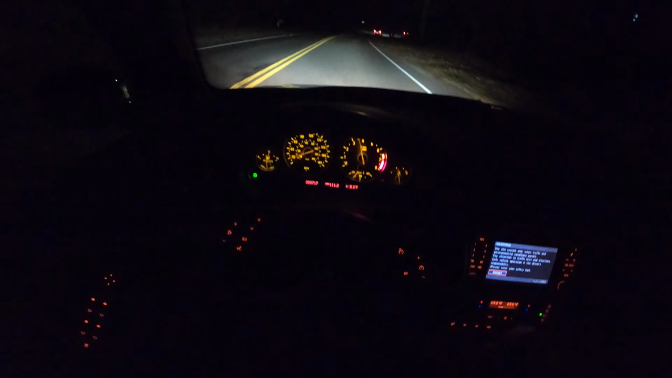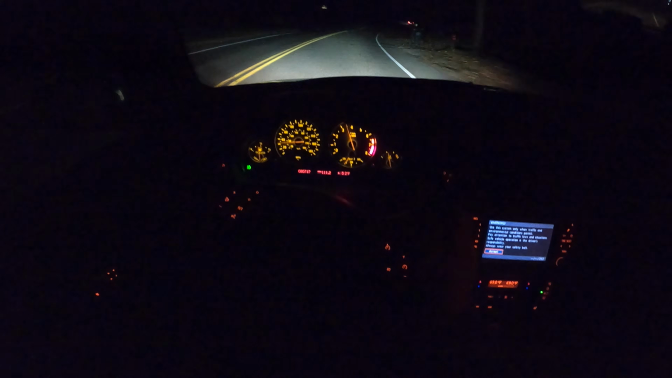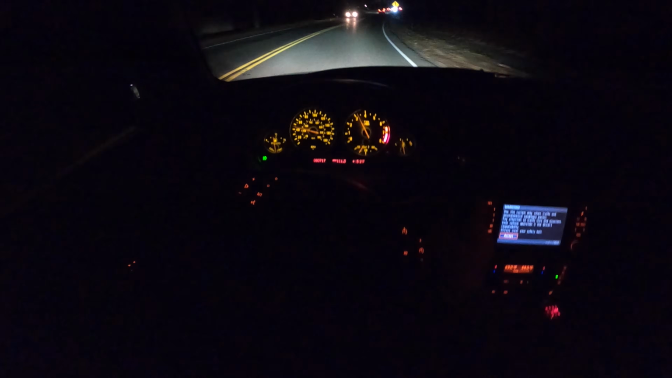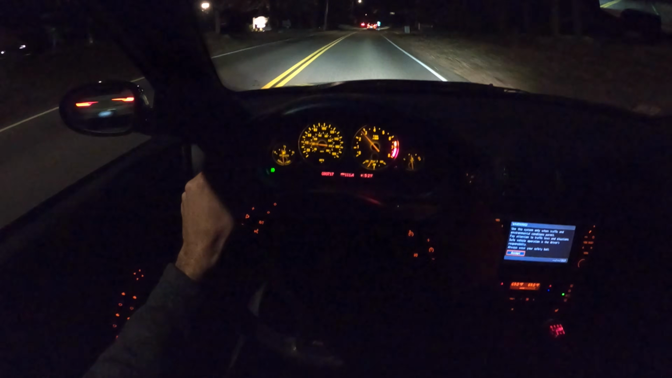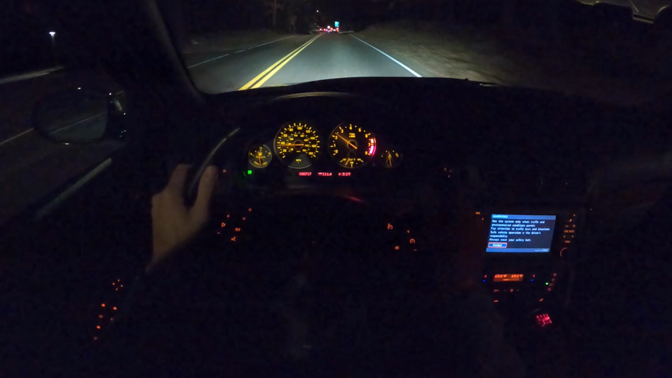Be a little gentle. We're not quite up to temperature, but it still sounds really nice. And I think at night you're really able to appreciate all the sounds of the car because you're more isolated. You're not distracted by all kinds of things around you. You really just commune with the car.